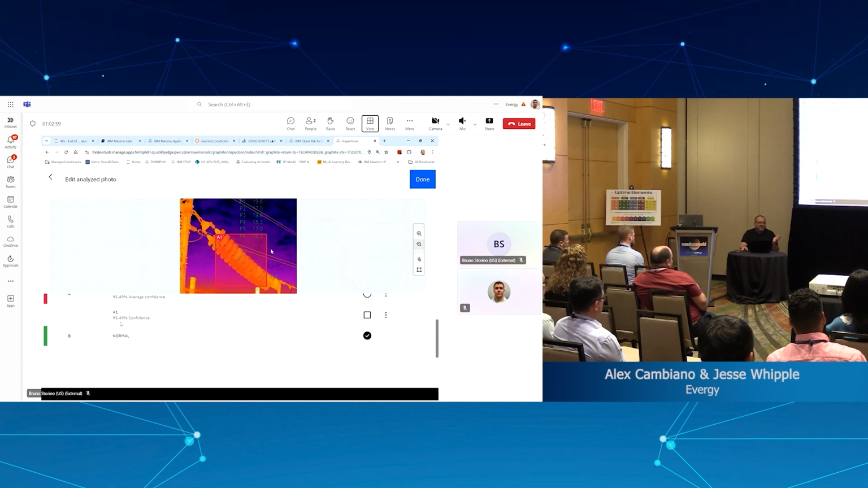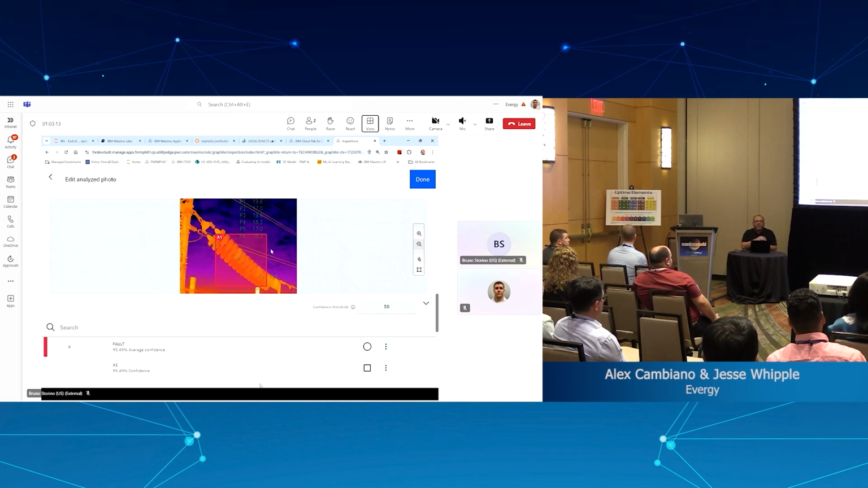It's 95% confidence. I don't like that. Well, you know, go figure. But anyway, you have the option to change that diagnostic. Okay, so this information is stored in the inspection form, but you can connect this inspection form to the meters of the asset, right?